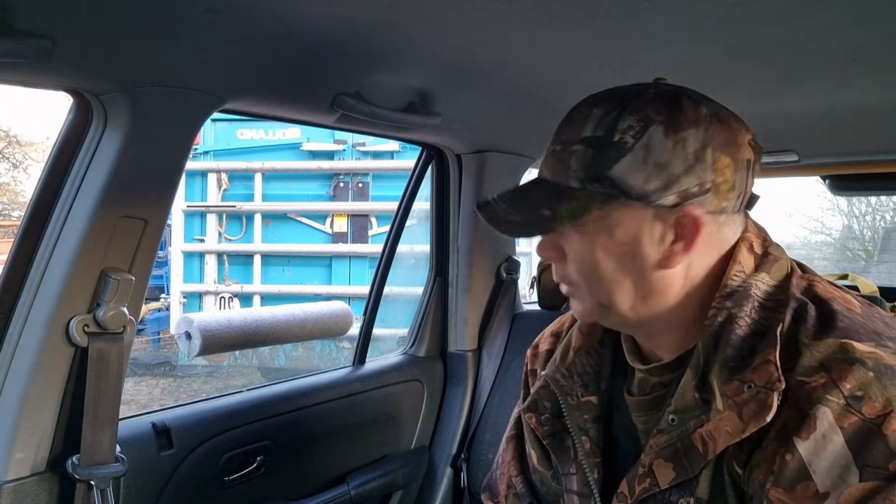Right, I just had a quick check in the barns there. There's nothing in it at the minute. I mean, the cows are all over the place, so even if there was something in there, I wouldn't be able to get a shot off. But we are going to test the imaging bit out on that soon.